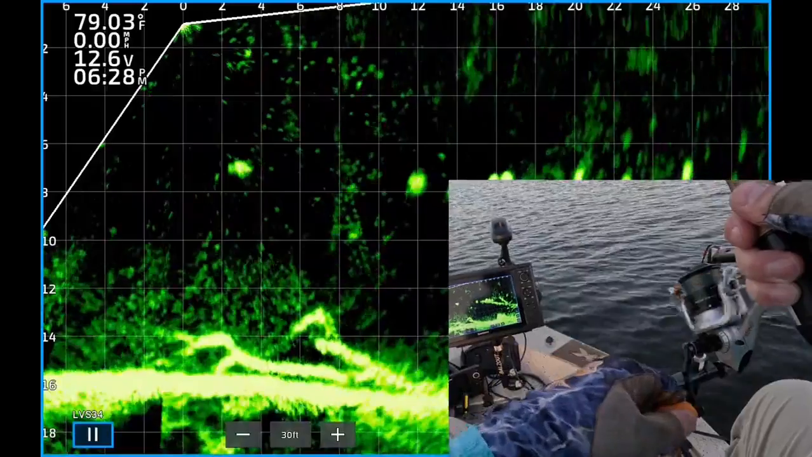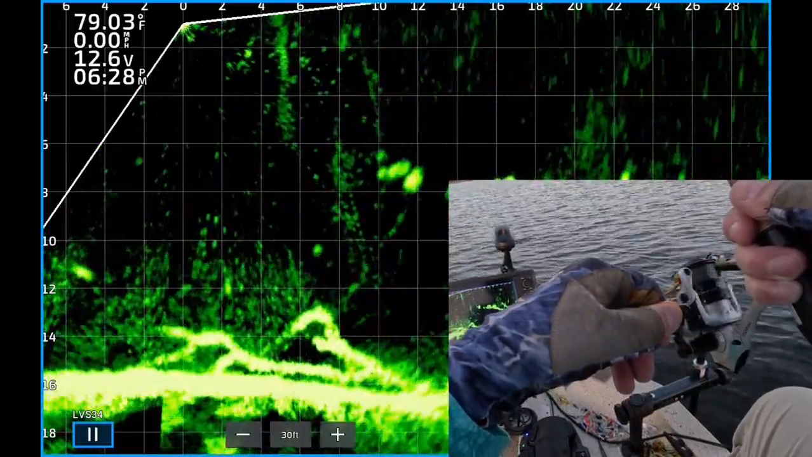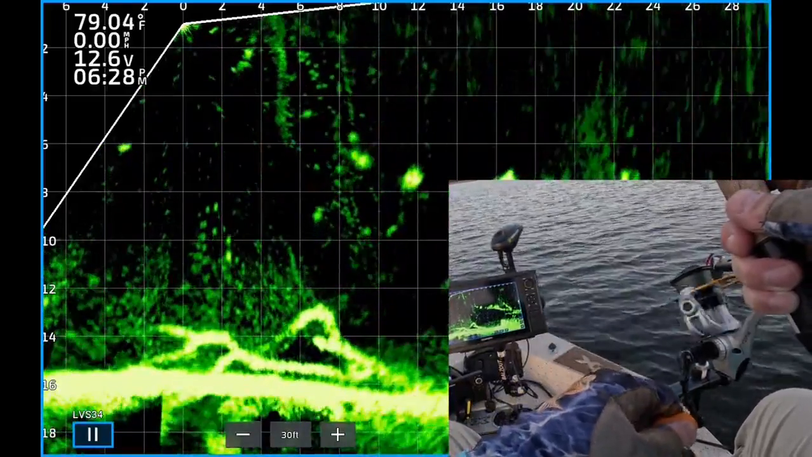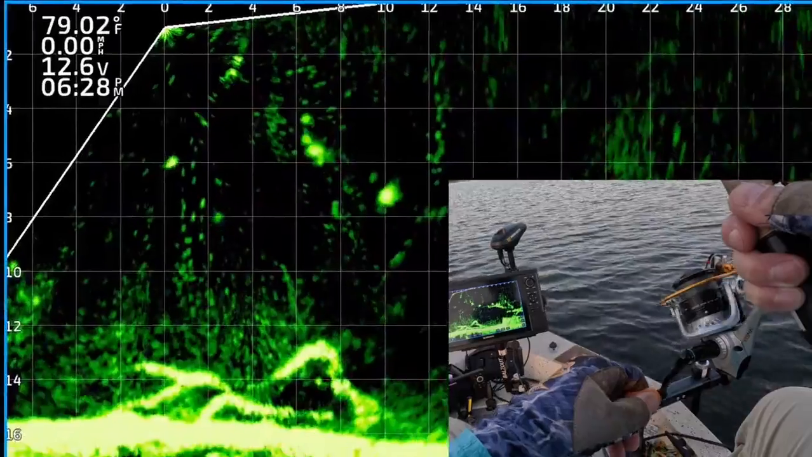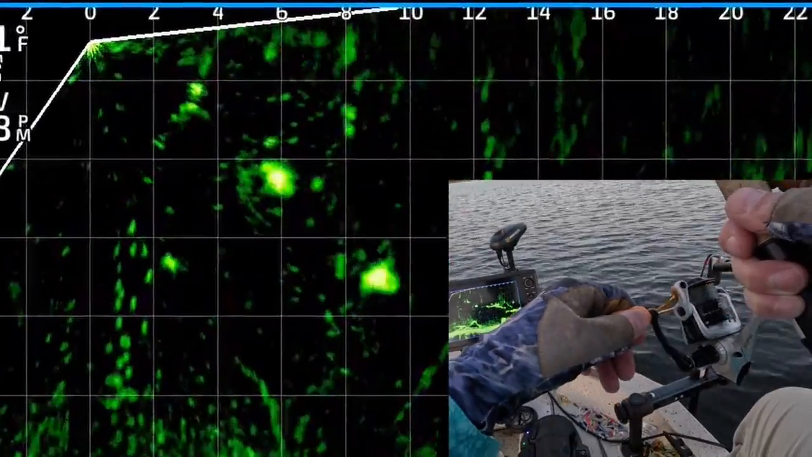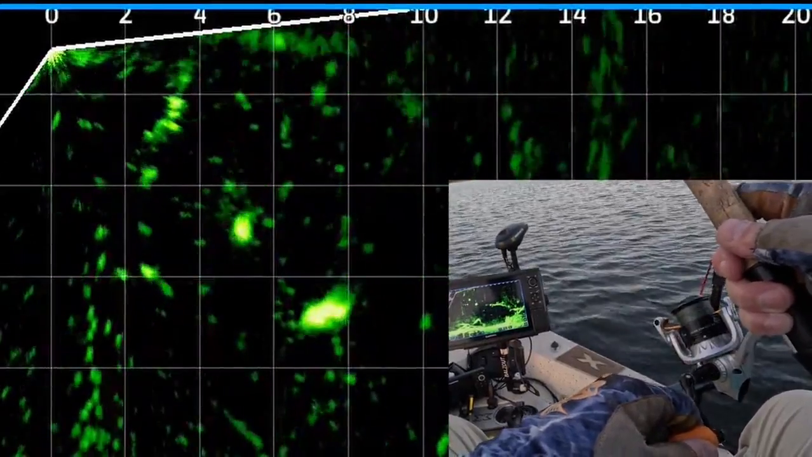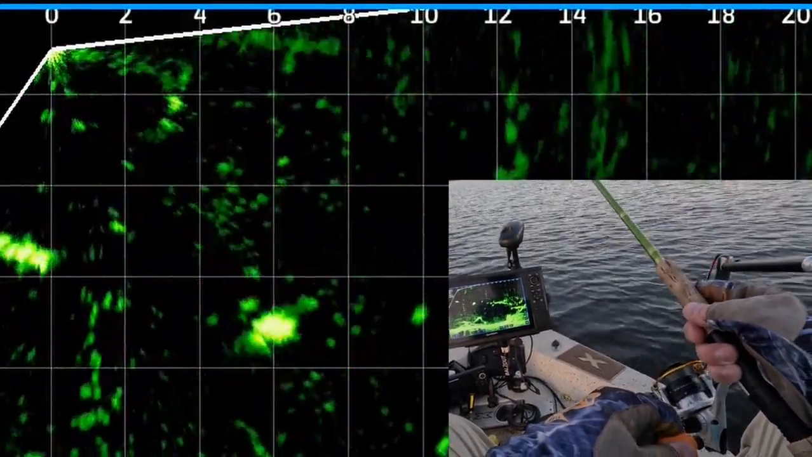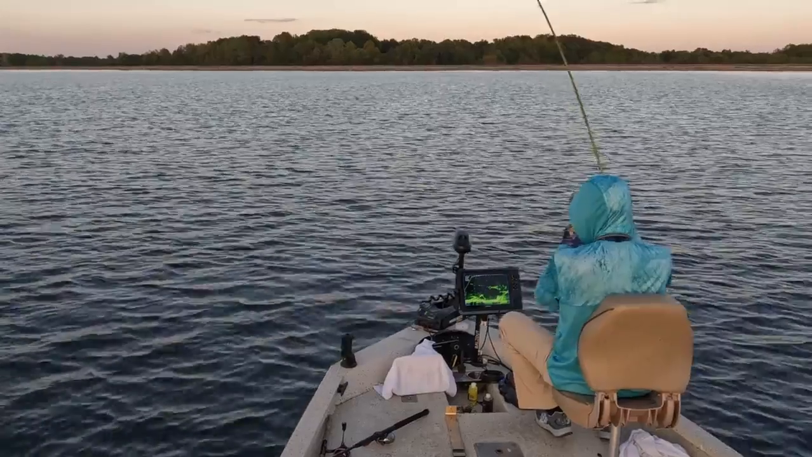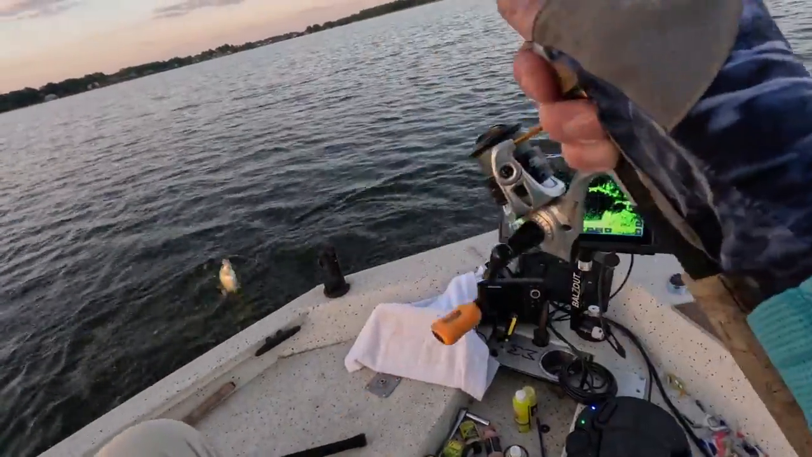Okay, there you can see the weight and jig about 12 feet from the boat. There's a nice looking couple crappie right there, about 6 or 8 feet deep. One of them's following it. I'm just kind of twitching it, pulling it away from them, trying to trigger a bite. They would keep following it but wouldn't commit. Kept working with it though, dropped it back down to that other fish. Boom, he ate it. There's one, 629, right under the boat.